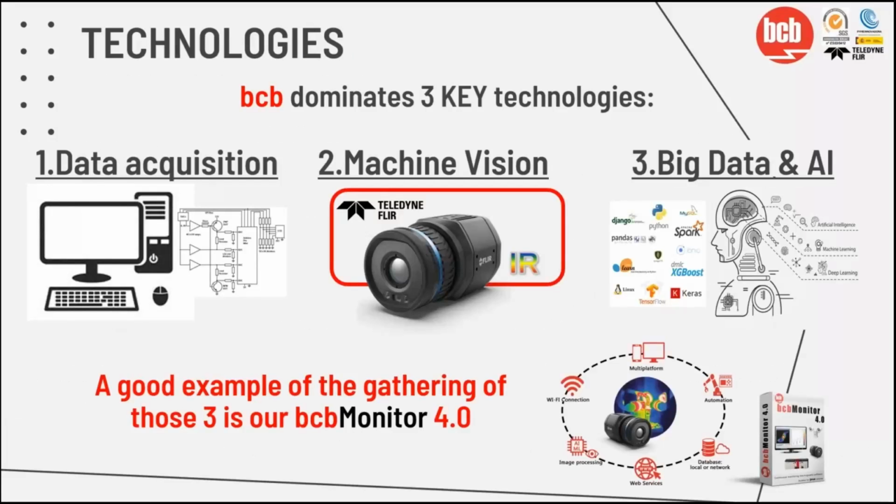About the technologies which we have mastered during all these years, it's data acquisition, machine vision, and big data. In the last years we have mostly been focusing on machine vision, talking about the Teledyne FLIR cameras, the thermal cameras. A good example of the gathering of these 3 technologies is the BCB monitor, which we're going to talk about a bit more at the end of this presentation.